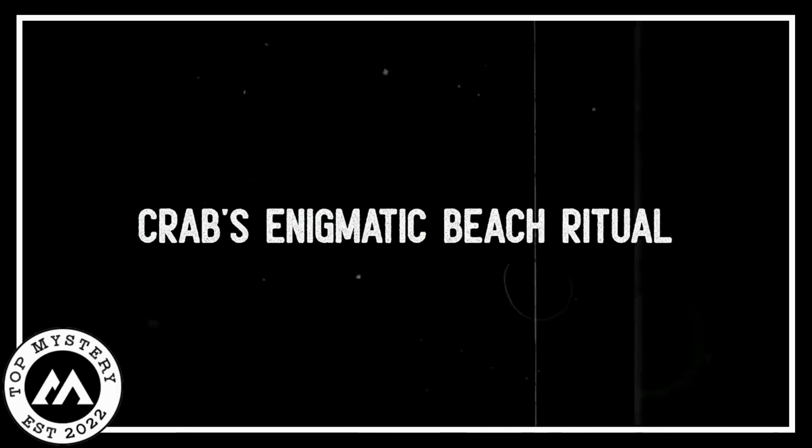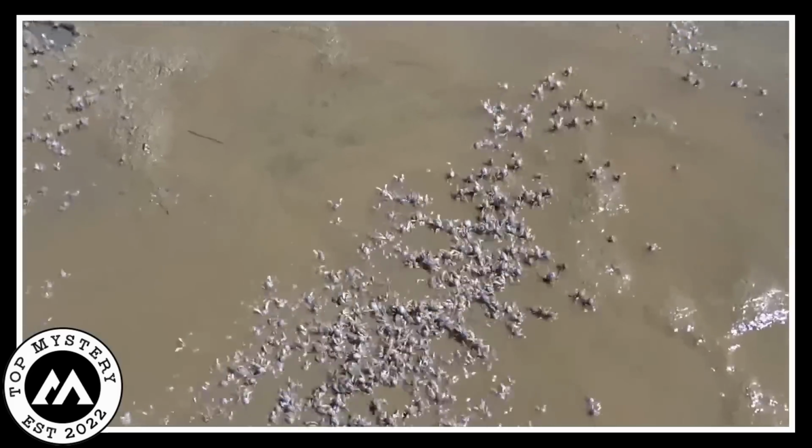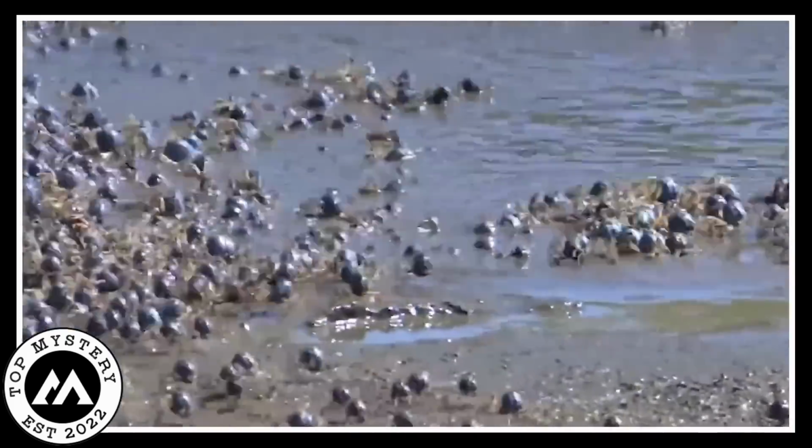Crab's enigmatic beach ritual. On the beach during the daytime, something strange happened. There were 1,000 crabs, and they were mysterious. In the sunlight, they did a weird dance, making strange sounds that floated in the air.